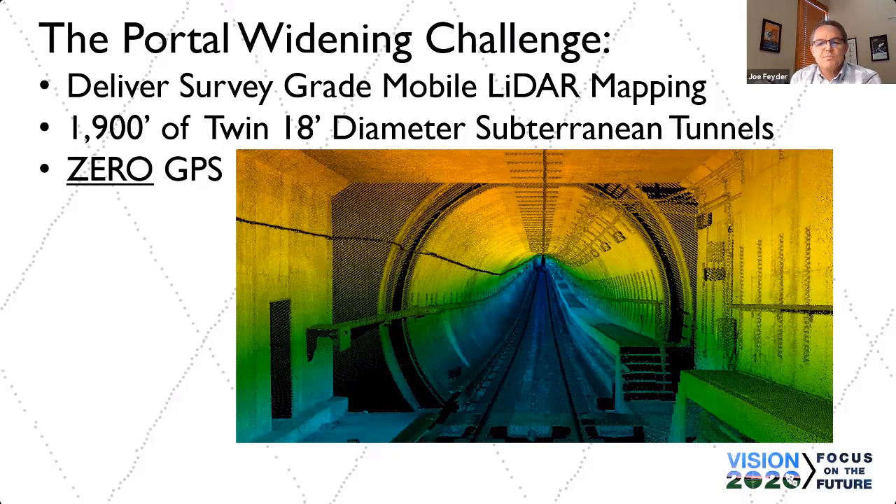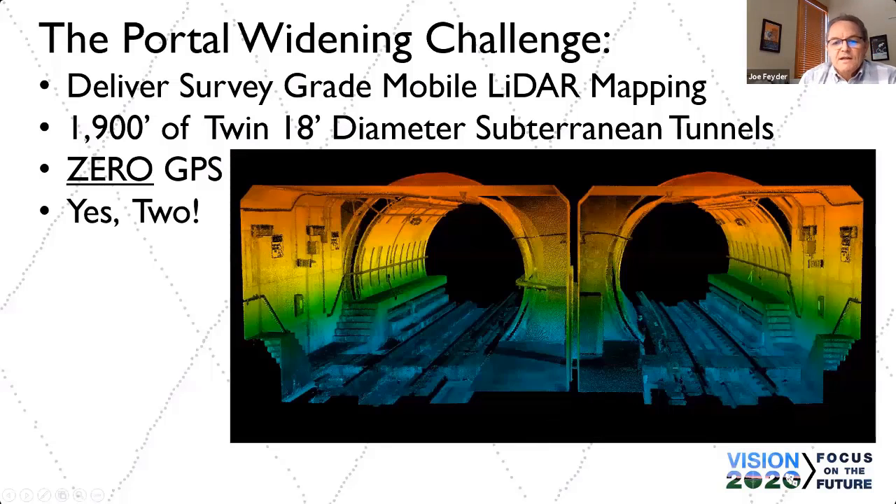He did a similar project, and based on his learning and successes, we were able to recreate that on our project. There's the twin tunnels, yeah, two of them. I'll talk more about how we scanned them in a moment.